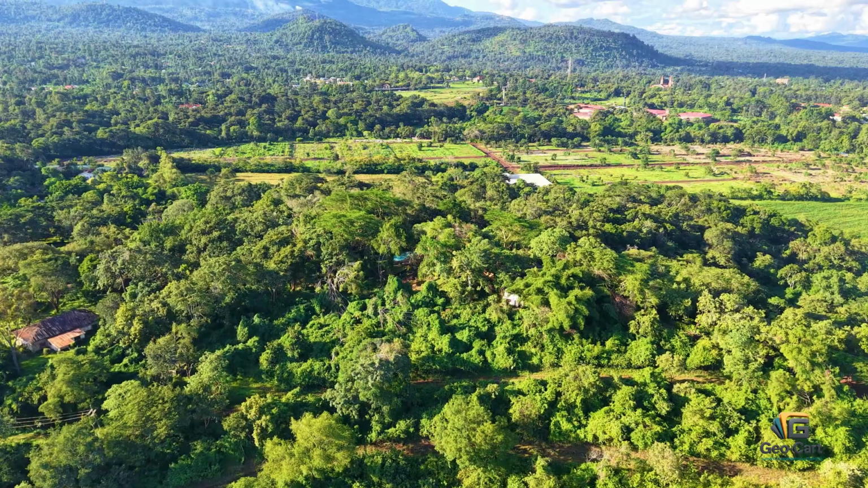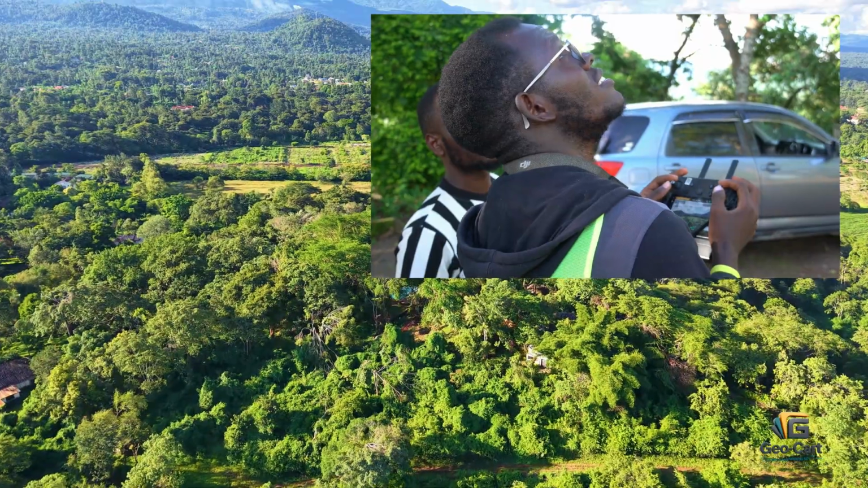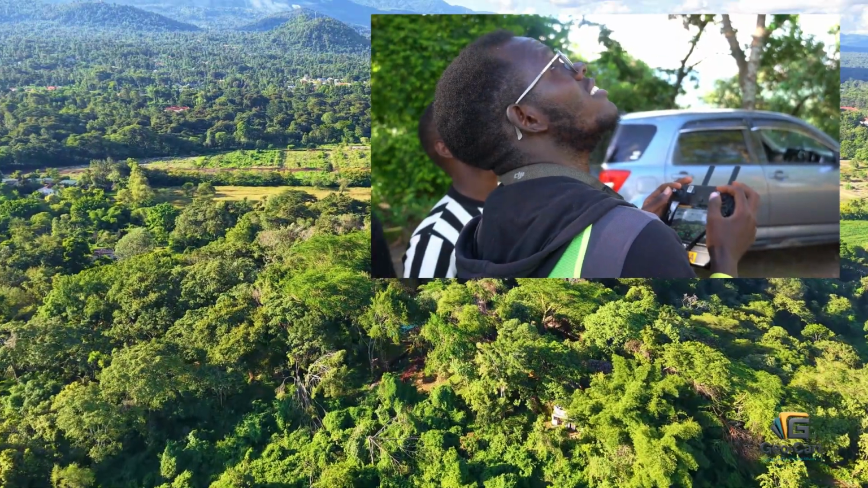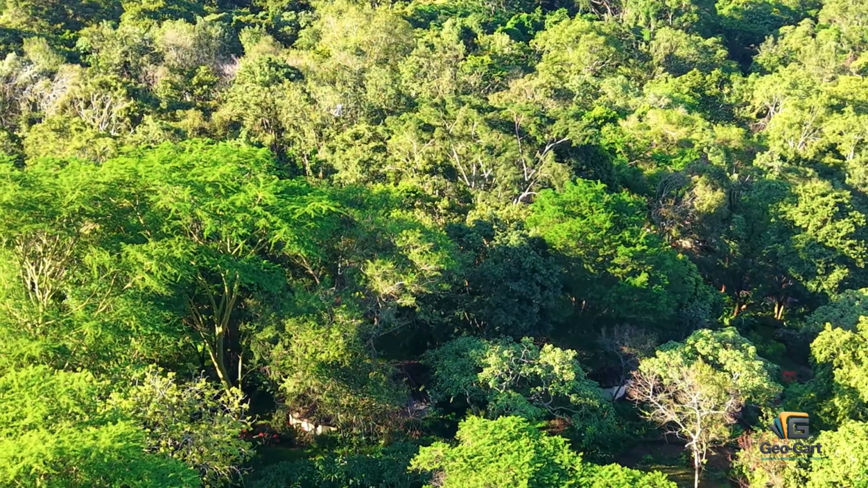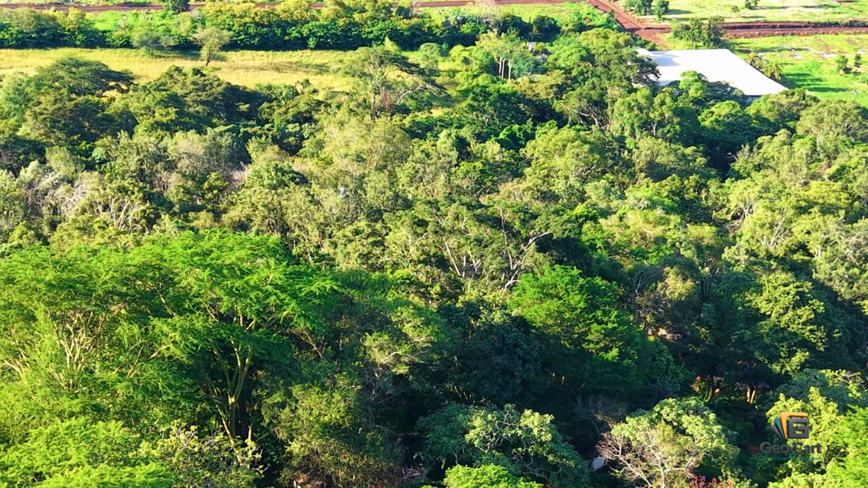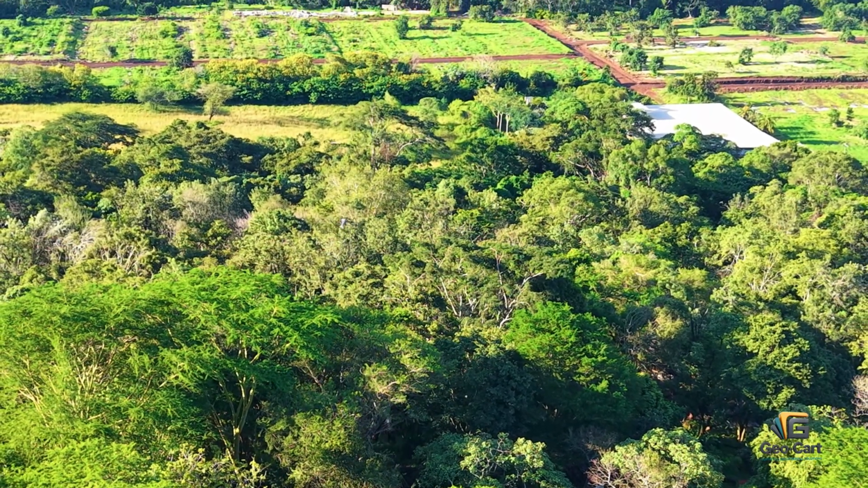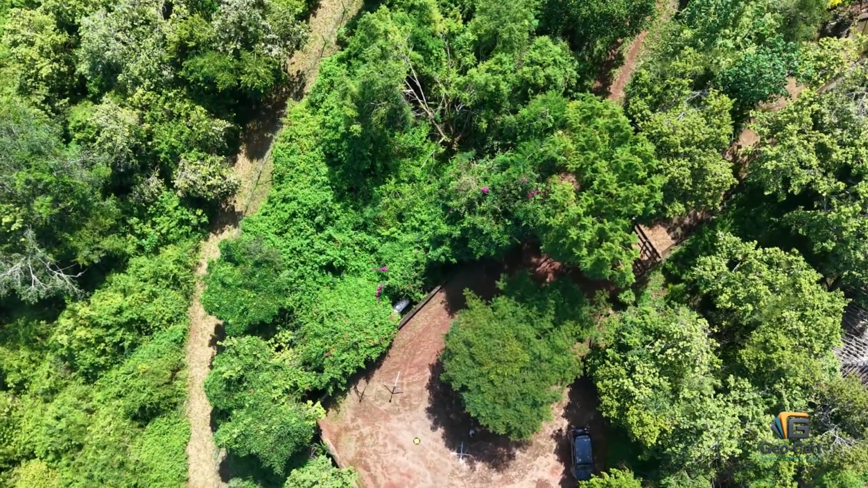Scanning millions of points per second, with a detection range of up to 450 meters, the L2 fuses LiDAR with RGB imaging to deliver true color, centimeter-accurate point clouds. Even beneath dense vegetation, its precision reveals authentic terrain profiles, creating detailed 3D models of the ground surface.